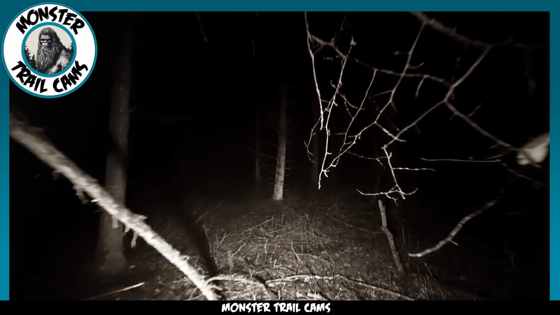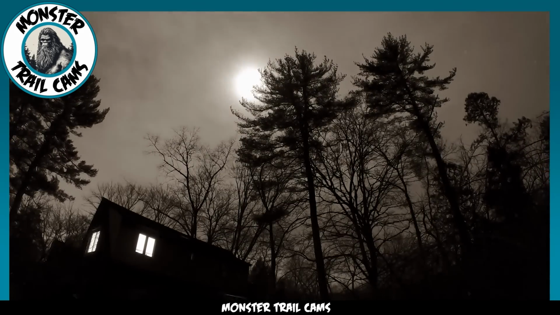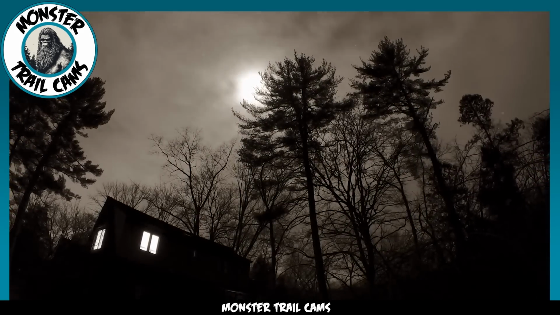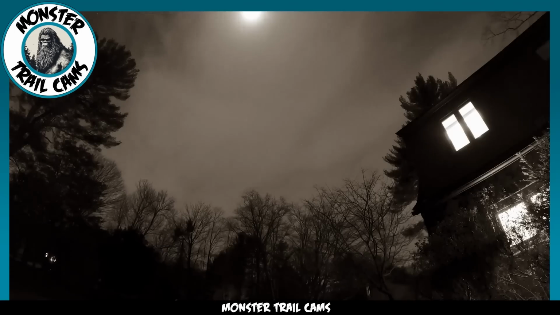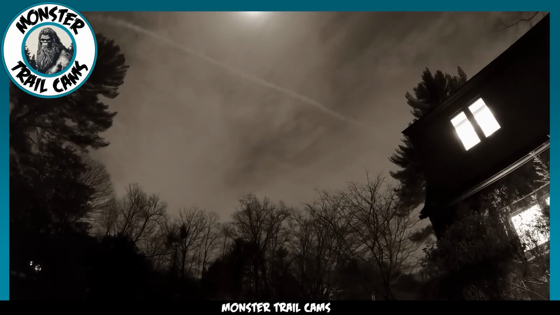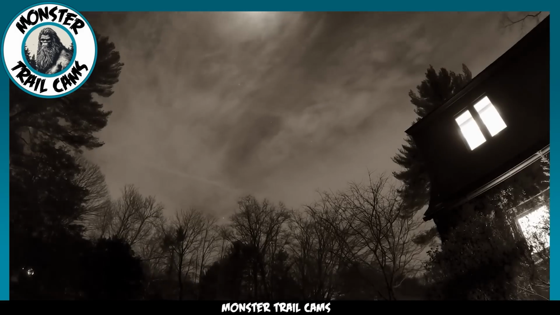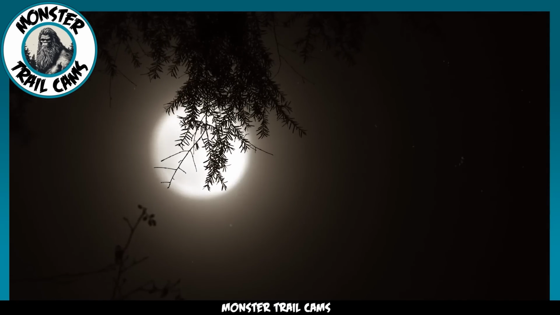The man was an avid hunter, so he knew the local fauna well. The nights leading up to this photographic encounter had yielded some damage to the cabin and surrounding structures. The woodpile had been knocked over and strewn across the yard. There were scratches at the doors and windows, and finally, a large tree in the front yard was uprooted and pushed over. There had been no wind or storms the night before.